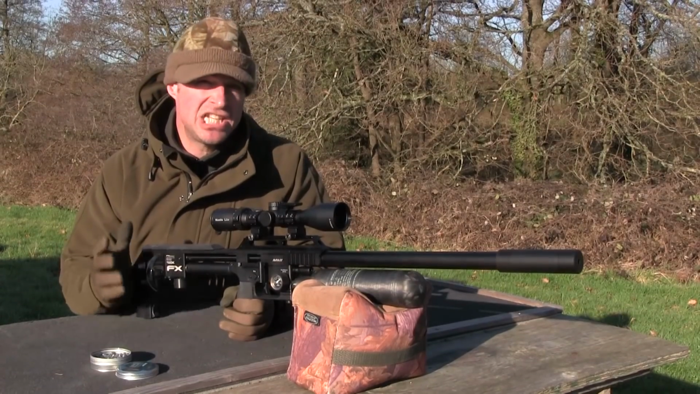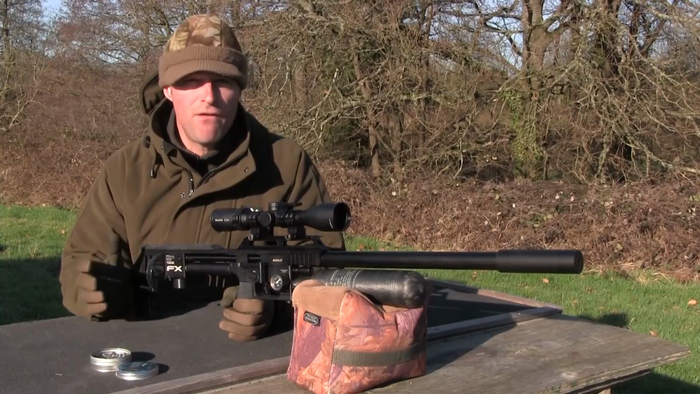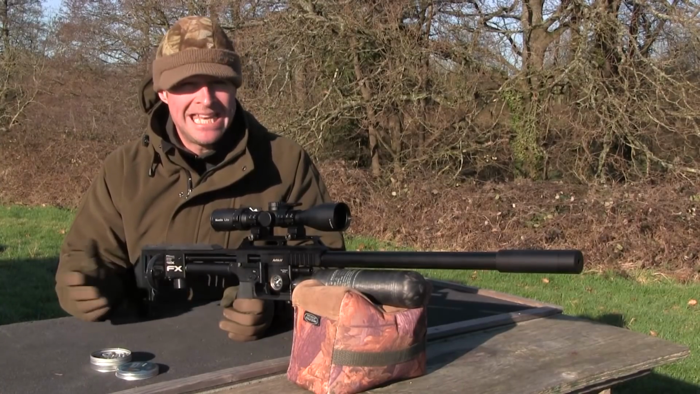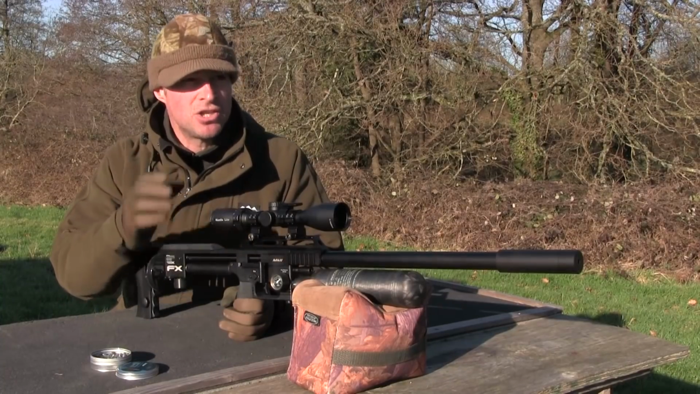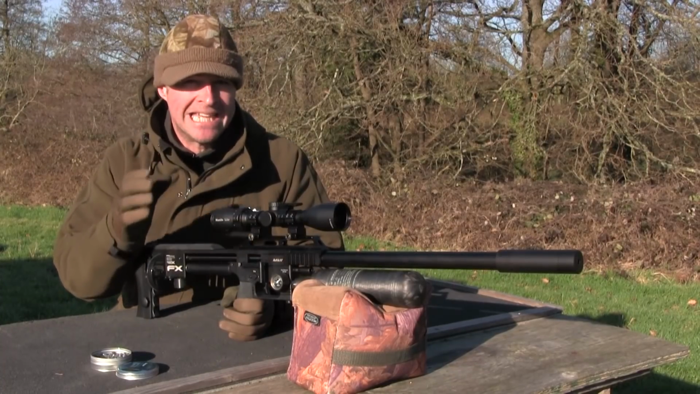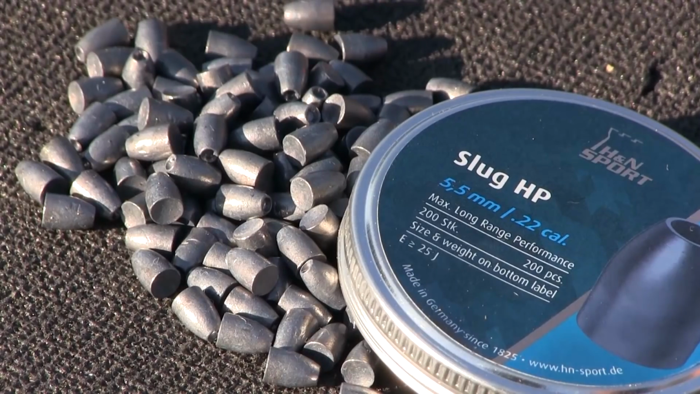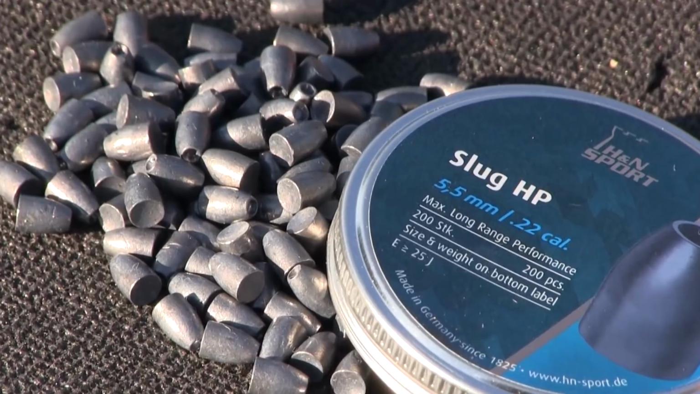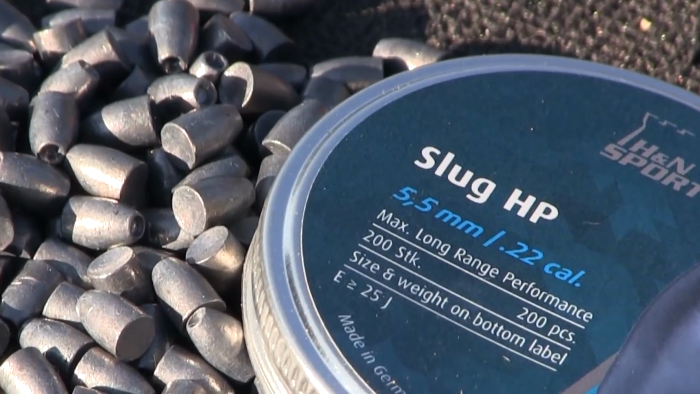This is an FAC rated airgun which with this ammo is producing 49 foot-pounds at the muzzle. Now that's a powerful setup, so we're testing it on a proper range that's got a permanent backstop in place. Now on the subject of ammo, FX have sent me a few tins of H&N slugs. These things weigh 27 grains and seem to be very uniform and cleanly made.